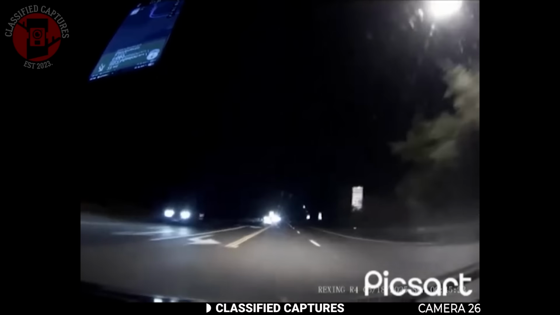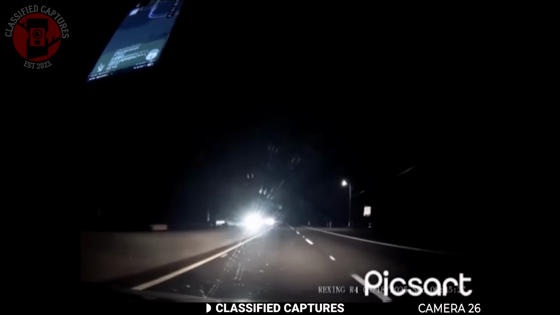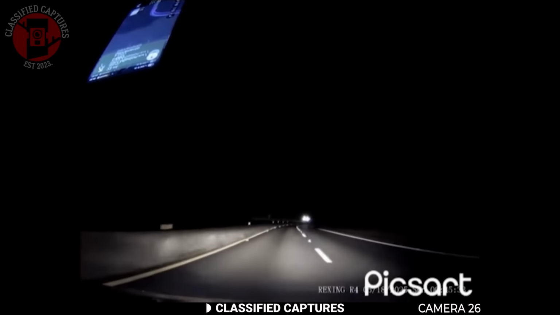A man was driving down a lonely road late at night when suddenly something appeared. Both he and his passenger saw it, but only for a split second. His passenger even screamed, but as quickly as it appeared, it was gone. At first, they thought maybe their eyes were playing tricks on them, but later when the driver checked his dashcam footage, the truth came out.